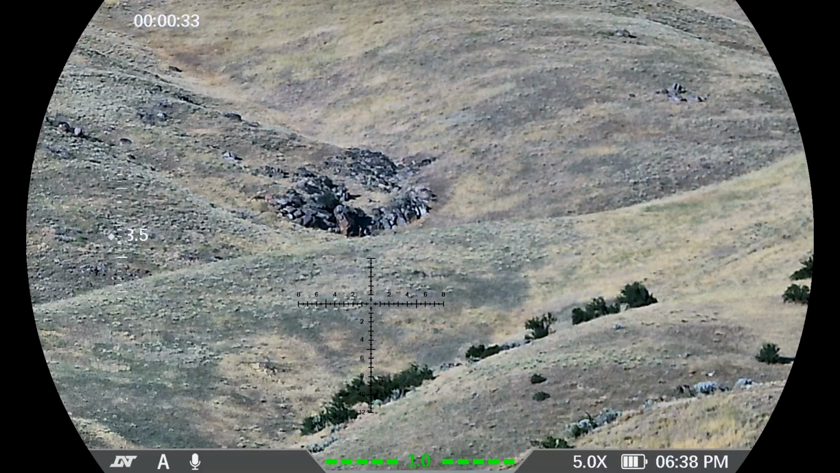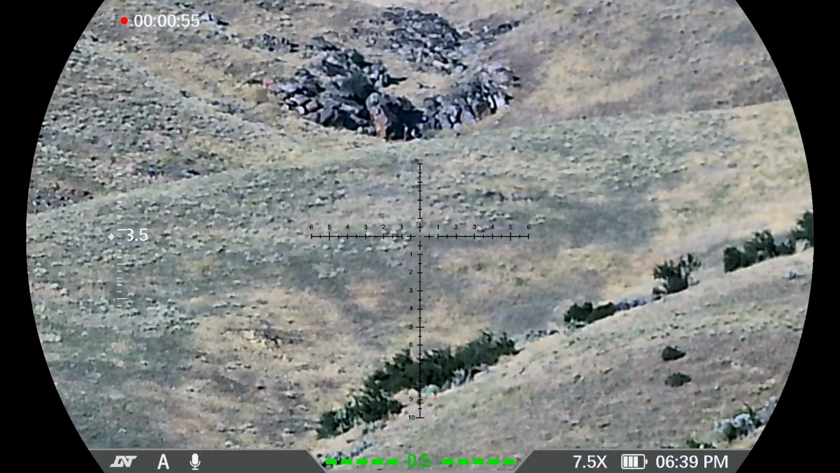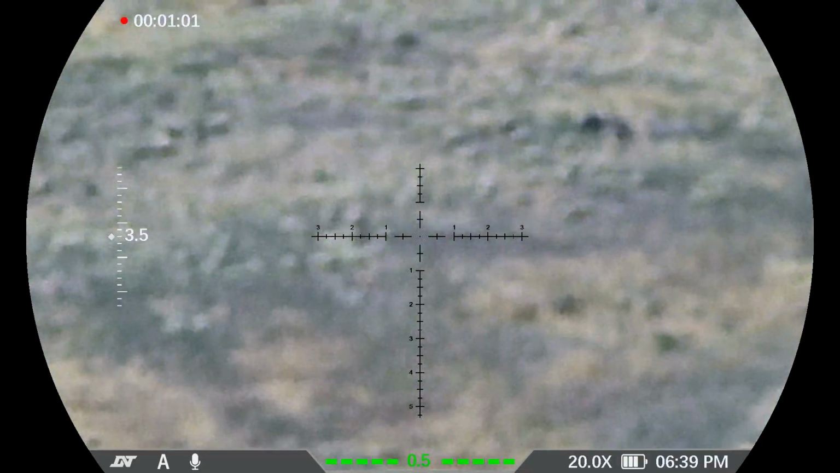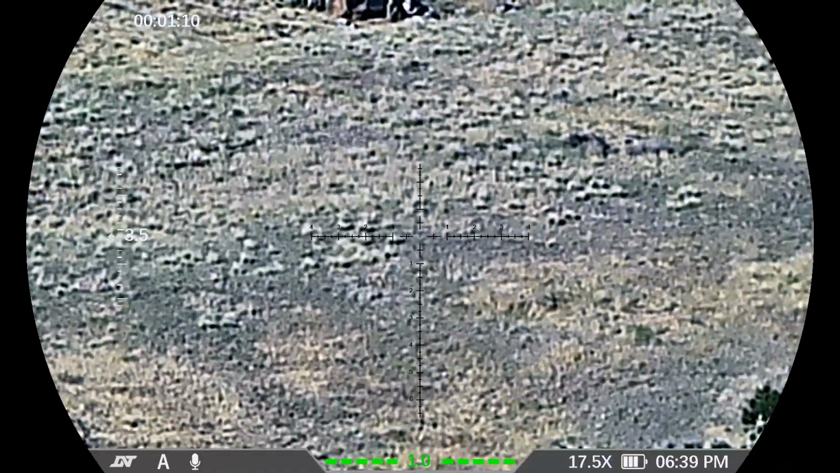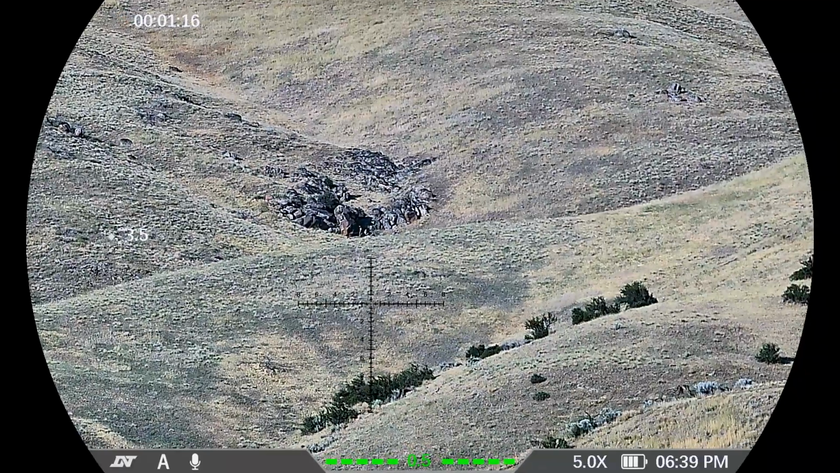So currently the view we're seeing is the digital day. Obviously I can't do digital night. The video is more focused on thermal, so I'm not really worried about that too much. Currently magnification's at base magnification of 5 with the digital day night, and we'll go up to 20. See if I can adjust the focus a little bit better. There we go. So that's at 20 magnification. I'll bring it back out again. The base again is 5.